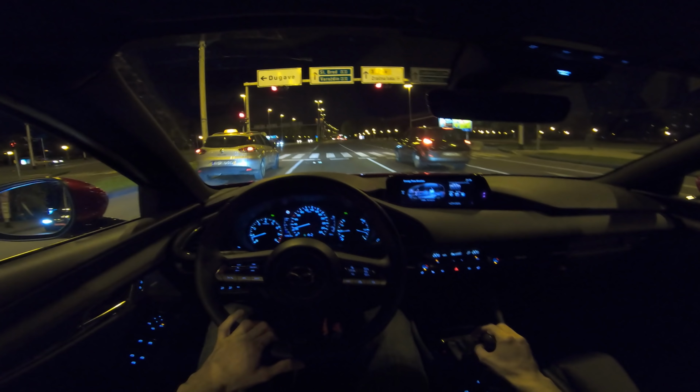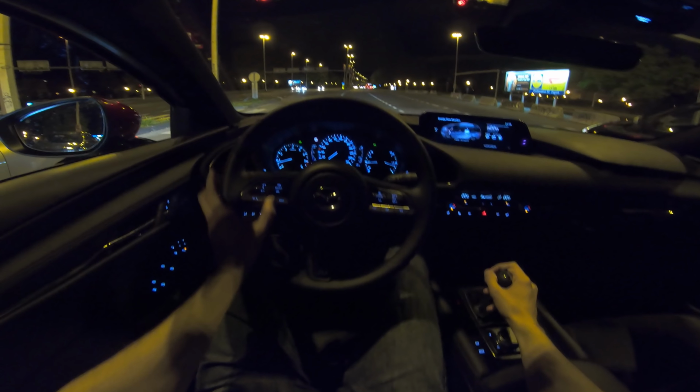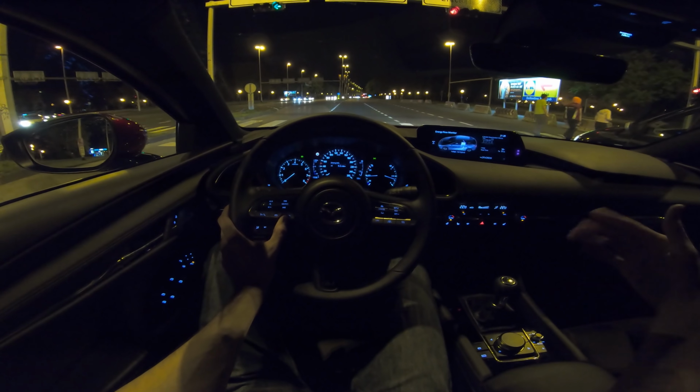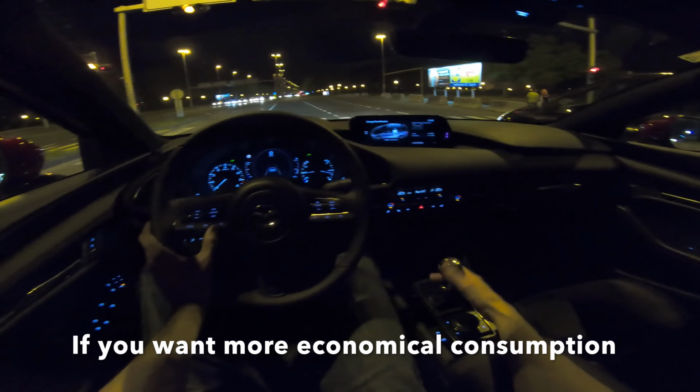Now I've been testing this car while filming a review. If I press here on info, you can see the consumption is currently 9.2 liters. When I picked it up it was around 8.5 liters. This is a test car, so it's always being driven for short distances, and I've been driving it a little further and more aggressively in some parts, so I can't really say, to be honest, what the fuel consumption is.